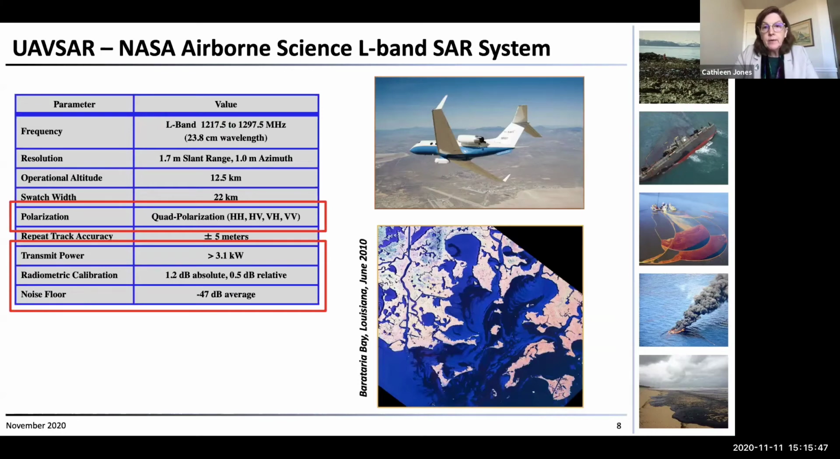So you get a much higher contrast for oil spill studies than you would for an instrument operating from space. And that is shown here in the oil slicks that were seen in Barataria Bay during the Deepwater Horizon spill. Here they are shown from a UAVSAR image, and you can definitely see those slicks quite well.